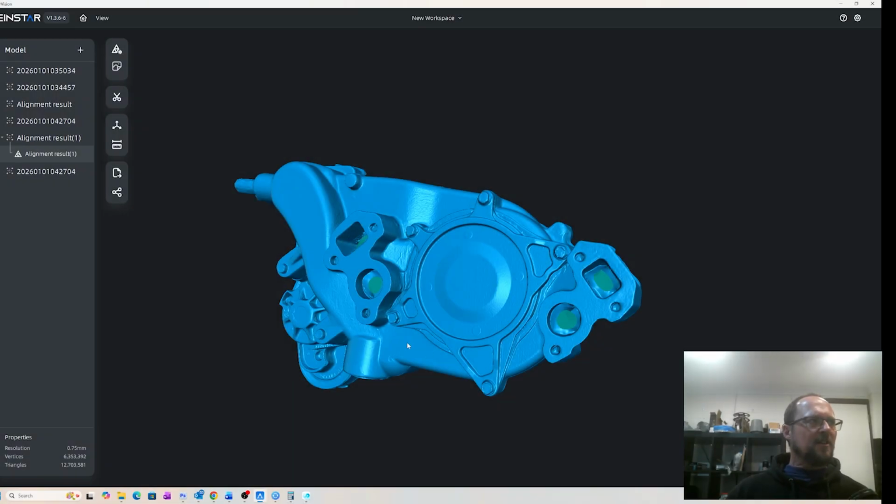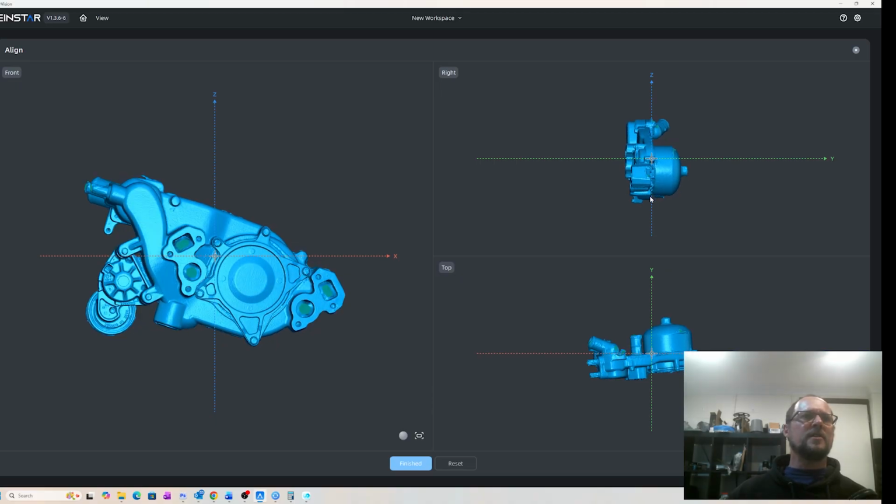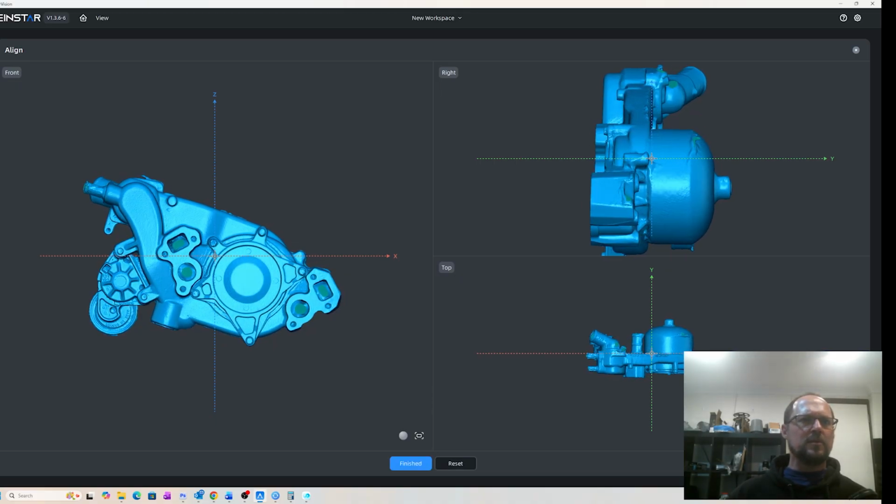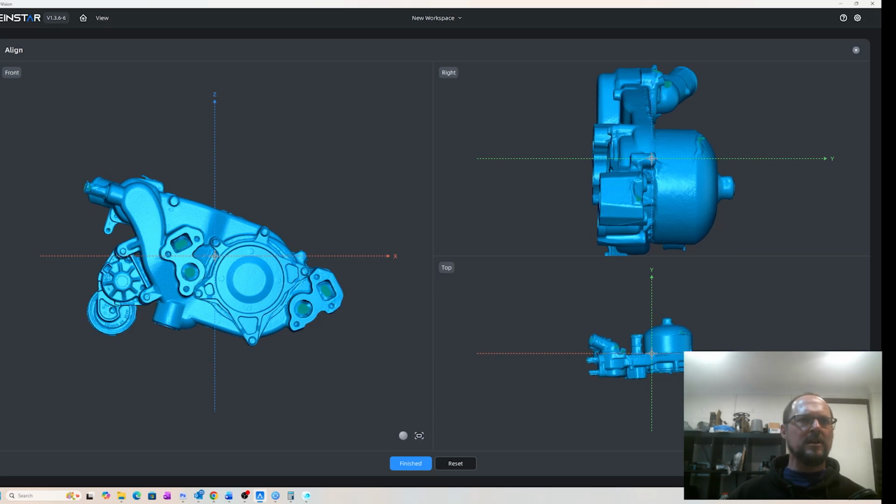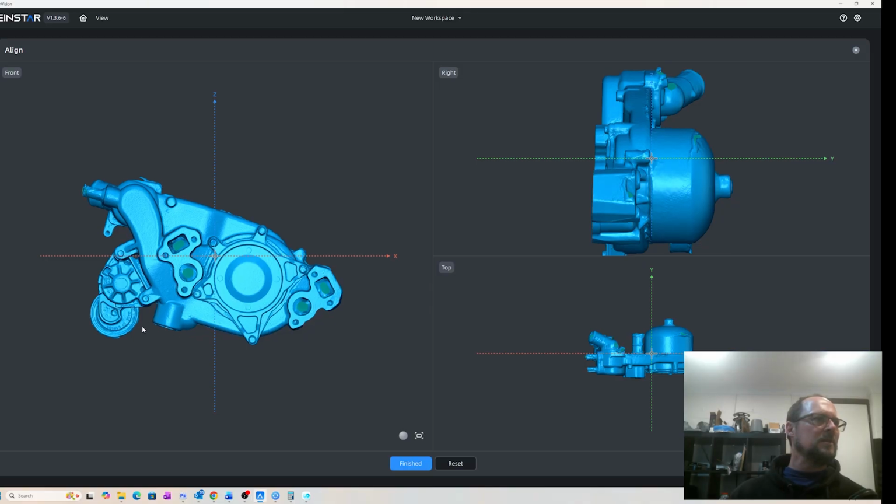So in terms of software, one thing I will say, and I mentioned this earlier, is this align function is really, really handy. It's not going to get you perfect alignment, but being able to get something really close to where you want it before you export it is very helpful.